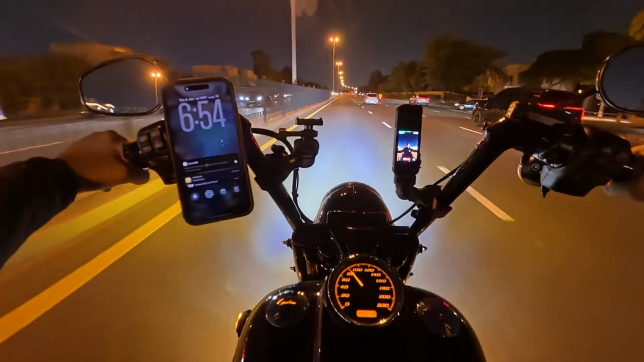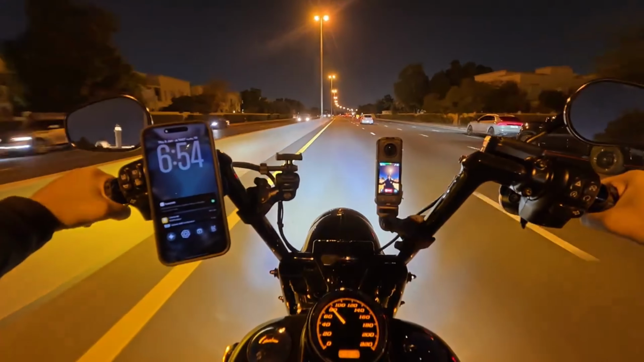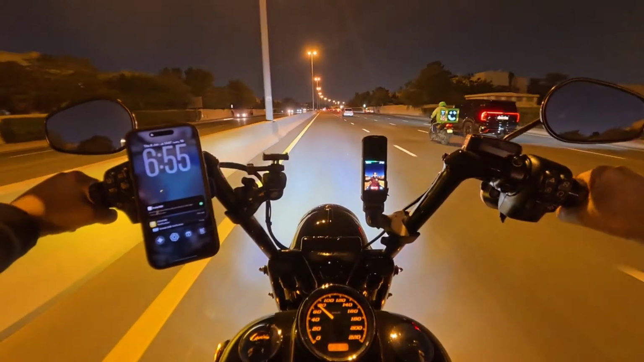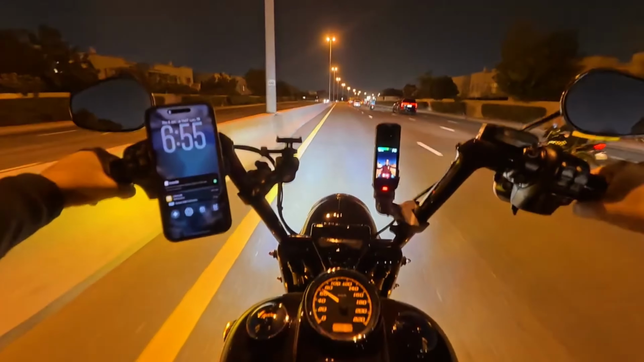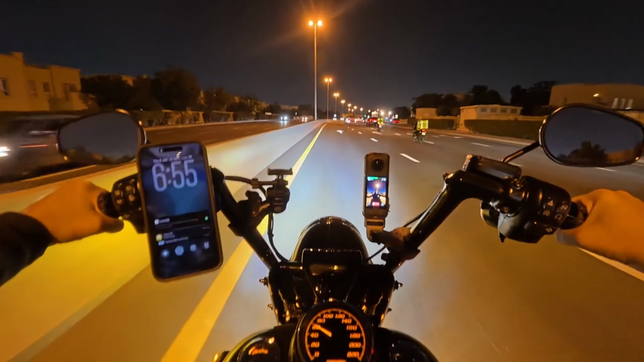Yeah, see, it's back at 80. I can feel it because of the wind in my helmet. So I'm going to drop it back down to 70. Yes, and back down to 60 here. Yeah, 60, sweet spot. So the moto vlogging sweet spot is 60 for me.